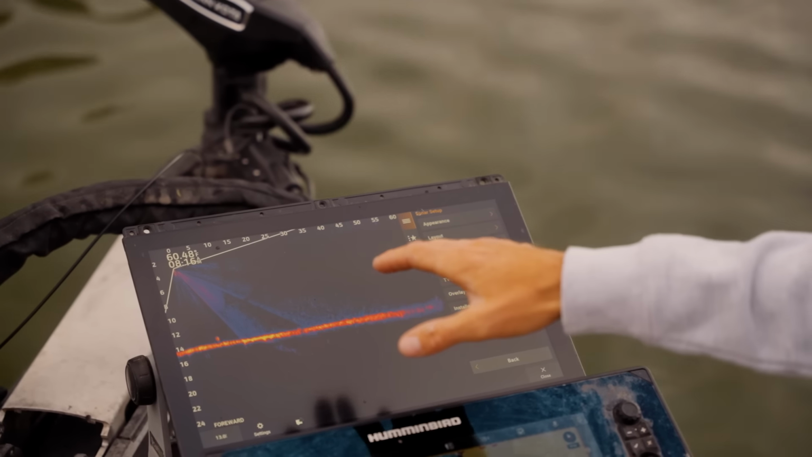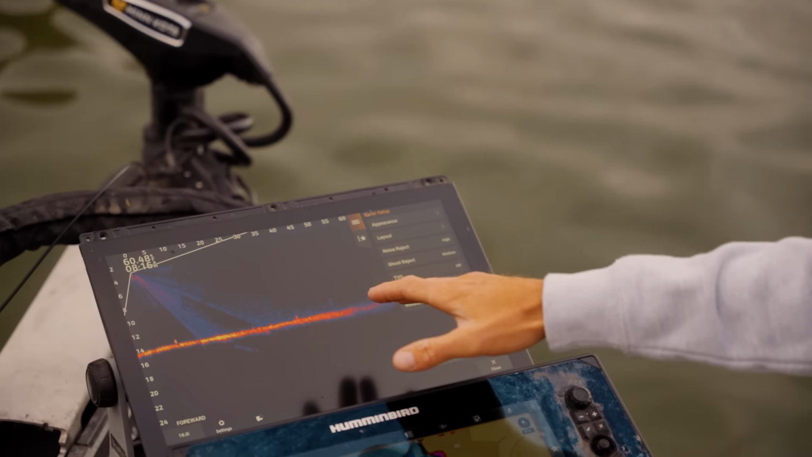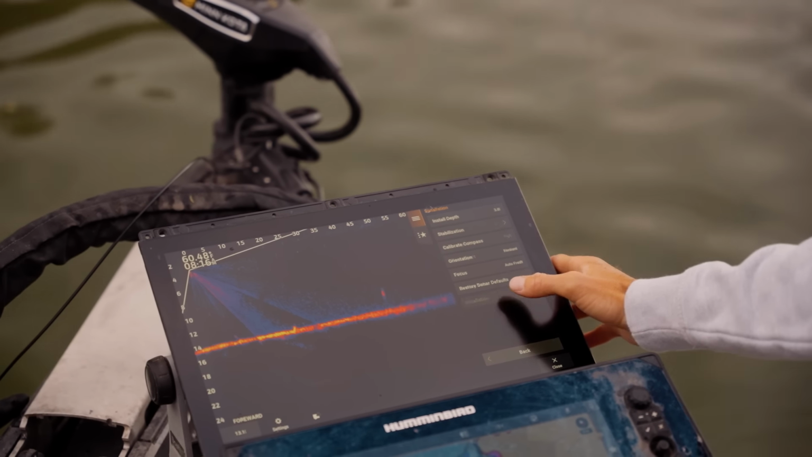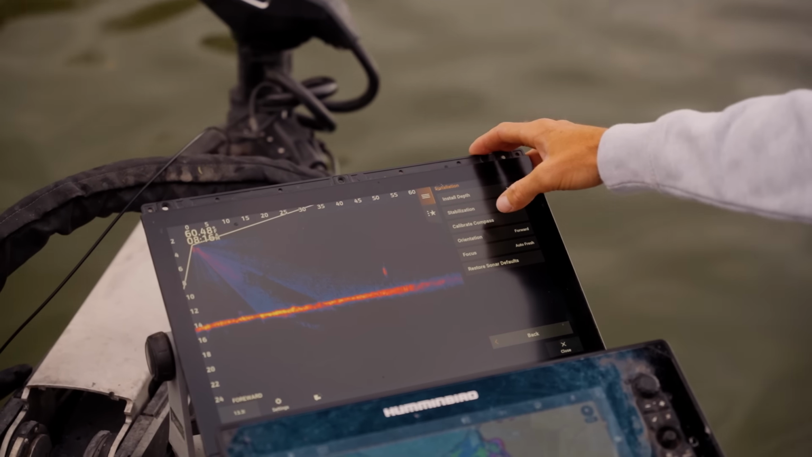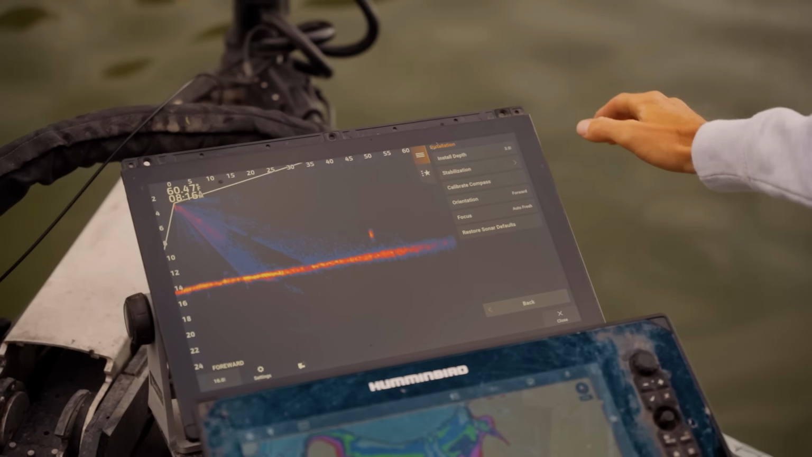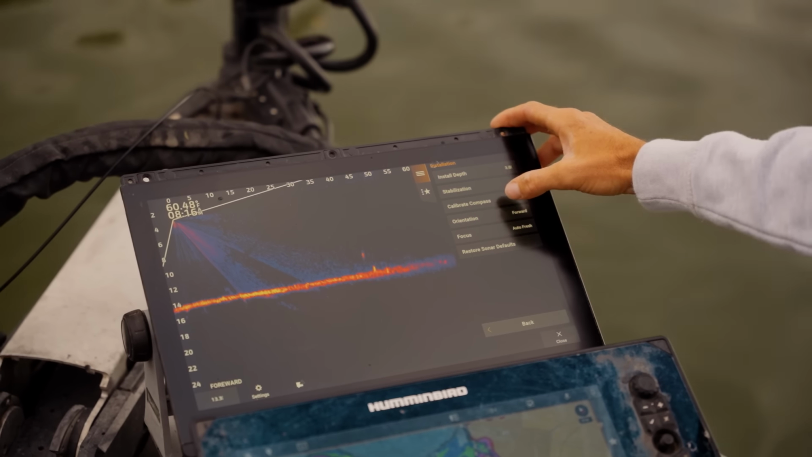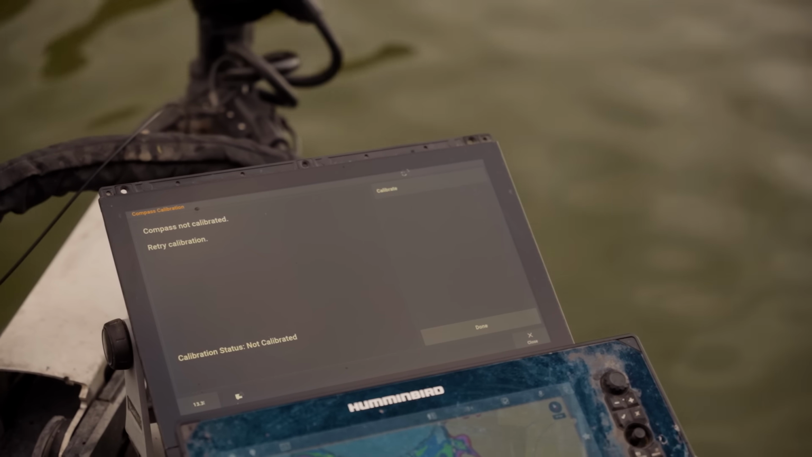If y'all are having problems with your LiveScope and you think that you're not getting a very good picture, you can actually go into your installation. And you go in here to, look at that big floater right there. That looks nice. I want to catch it. And then you go to calibrate your compass.